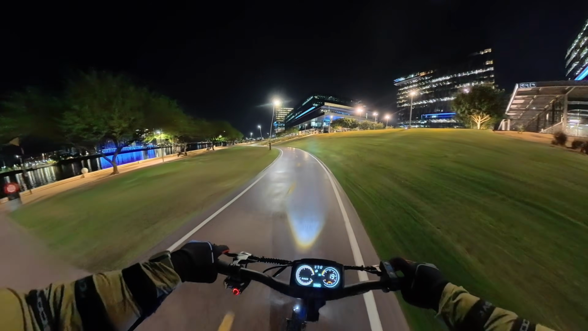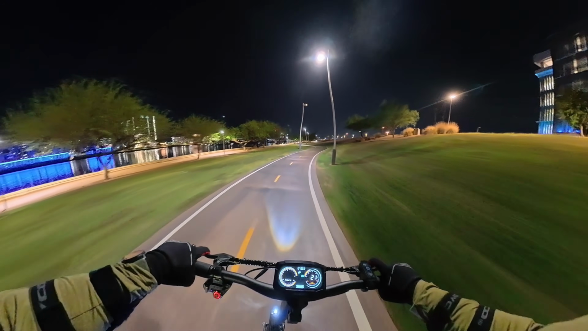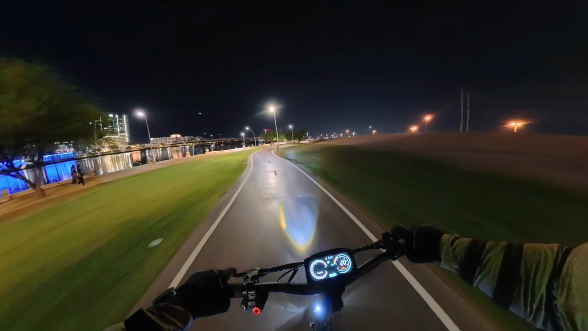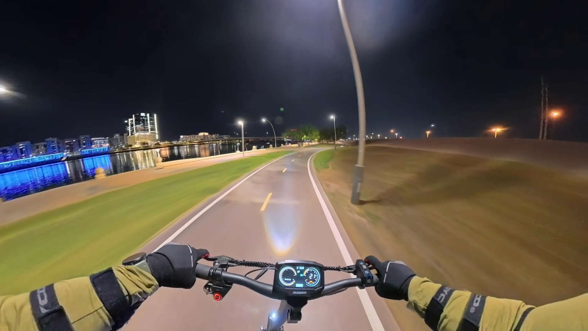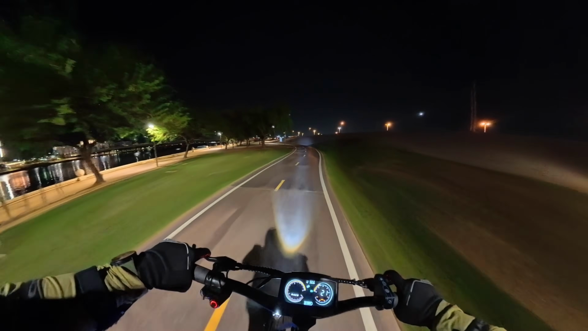In addition to the disc brakes on this scooter, you've also got electronic braking in the front and rear motor. And so you can actually go into the P settings on this scooter and make adjustments to that. You can either increase the strength of the electronic braking or decrease the strength.